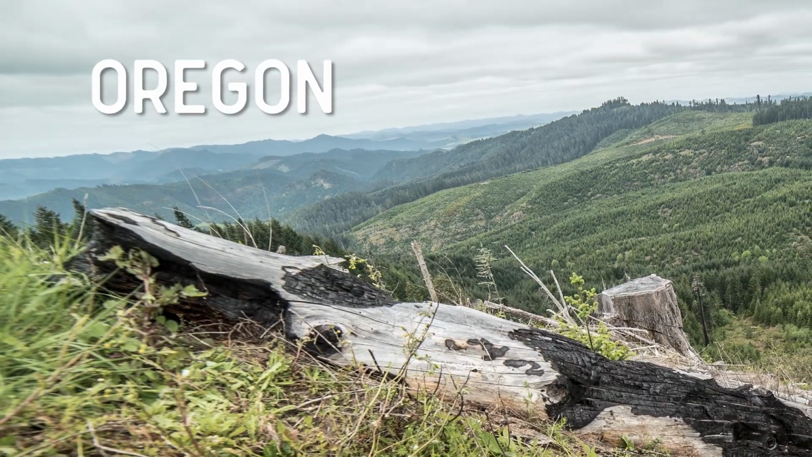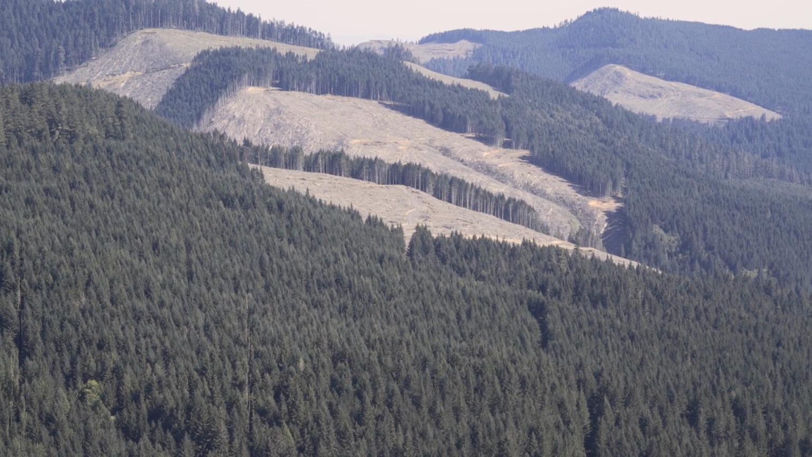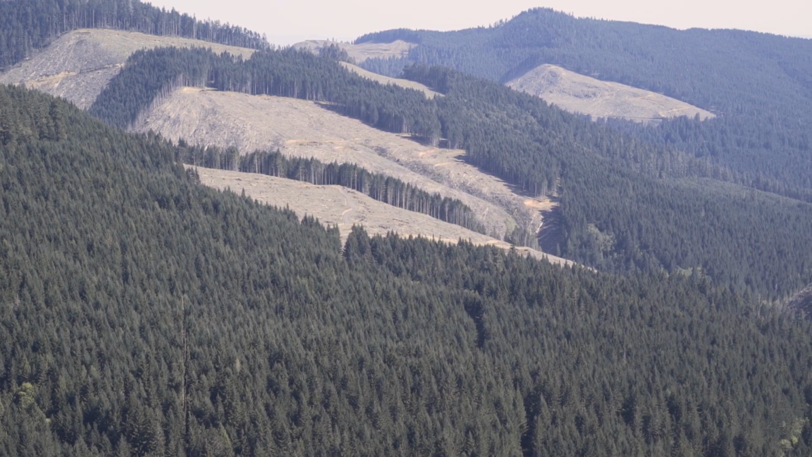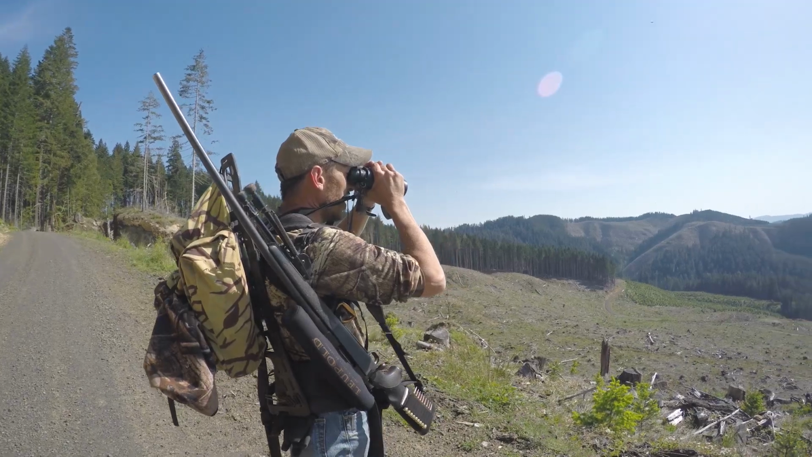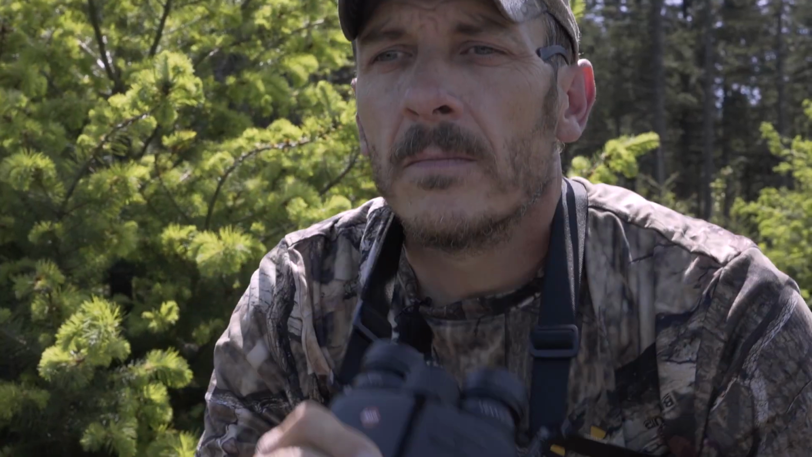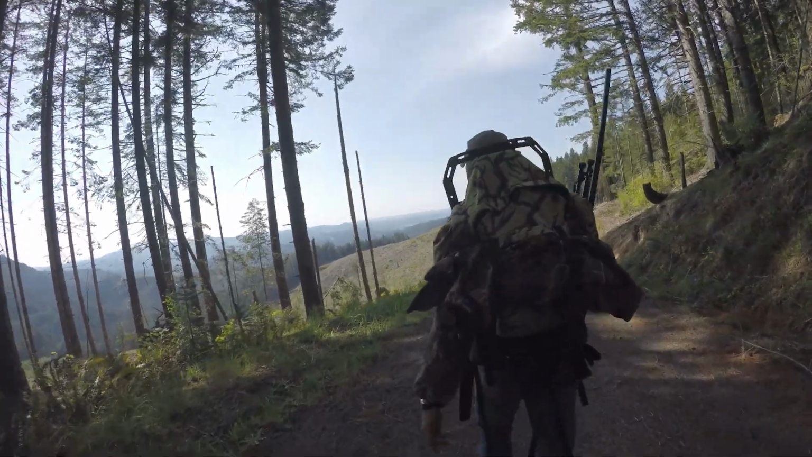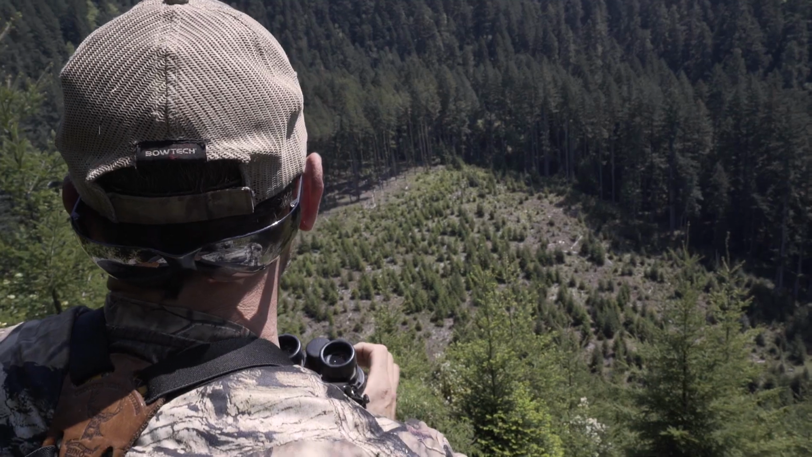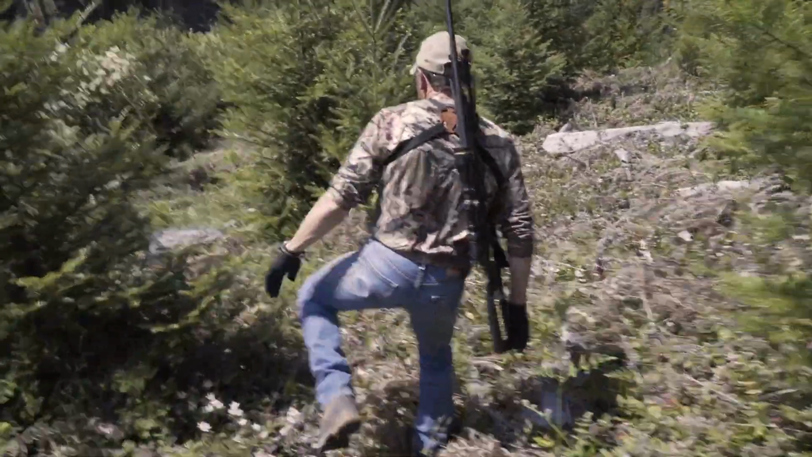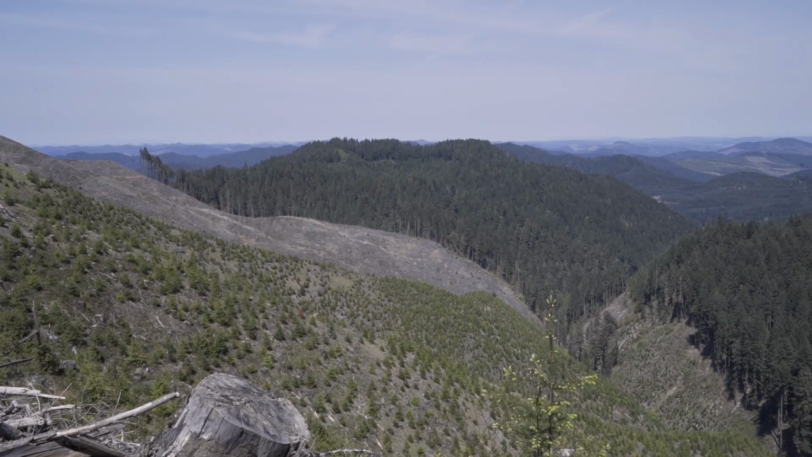Since the days of Lewis and Clark, Oregon's coastal mountains have been a beacon for those with a thirst for adventure and a passion for the outdoors. And that's exactly the kind of guy Mark Wisely is. We're joining him on a notoriously difficult spring bear hunt. Not allowed to use dogs or bait, hunters here are forced to spot and stalk over very difficult terrain.